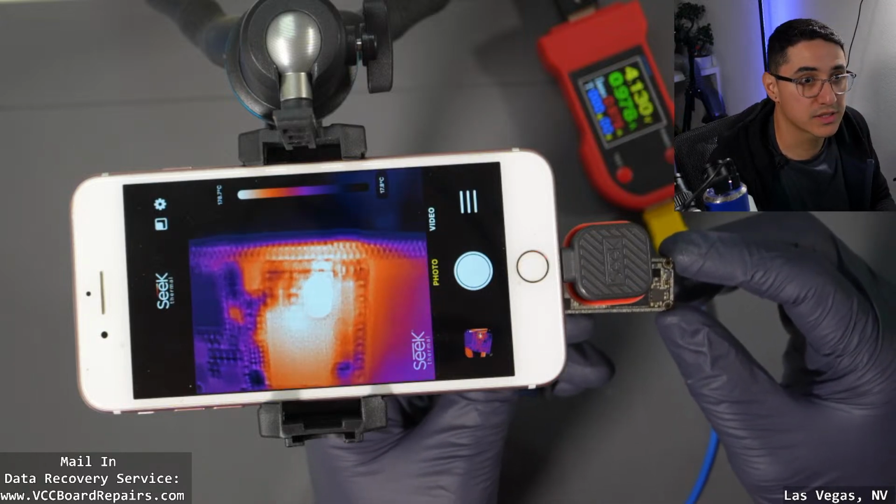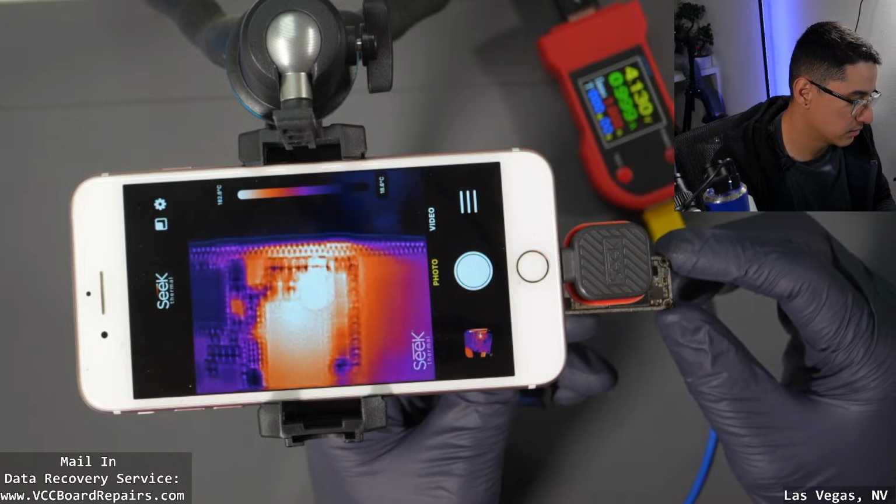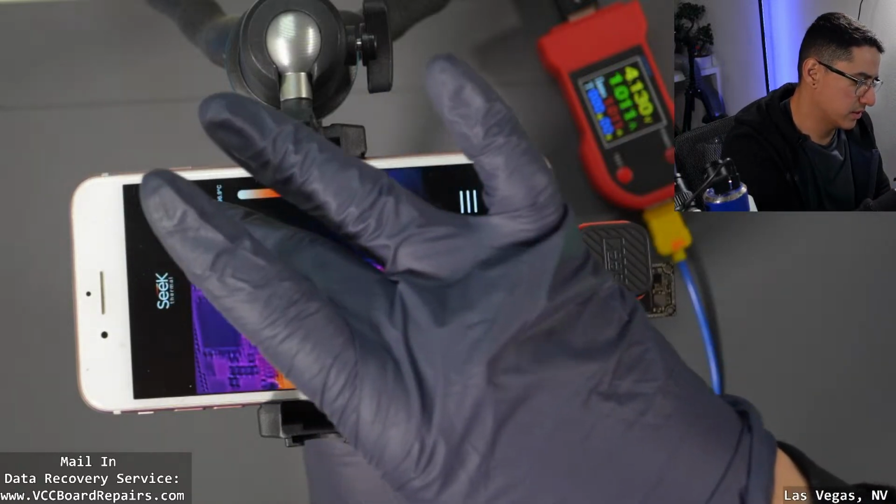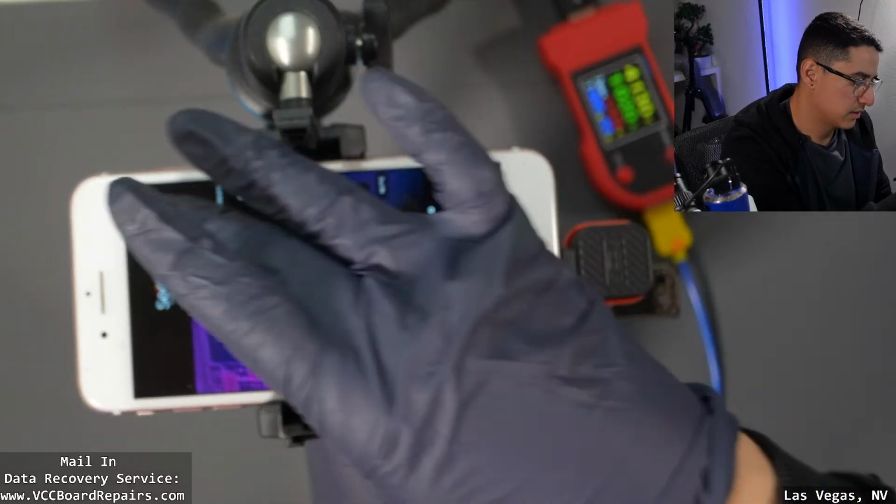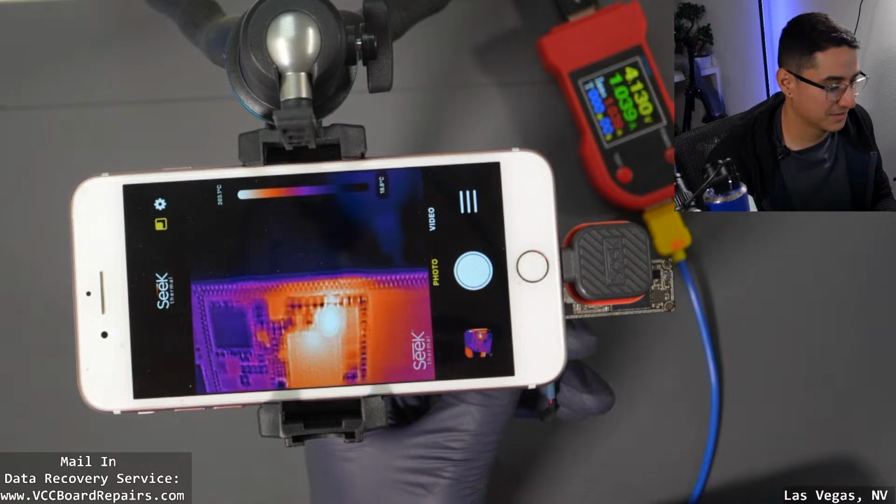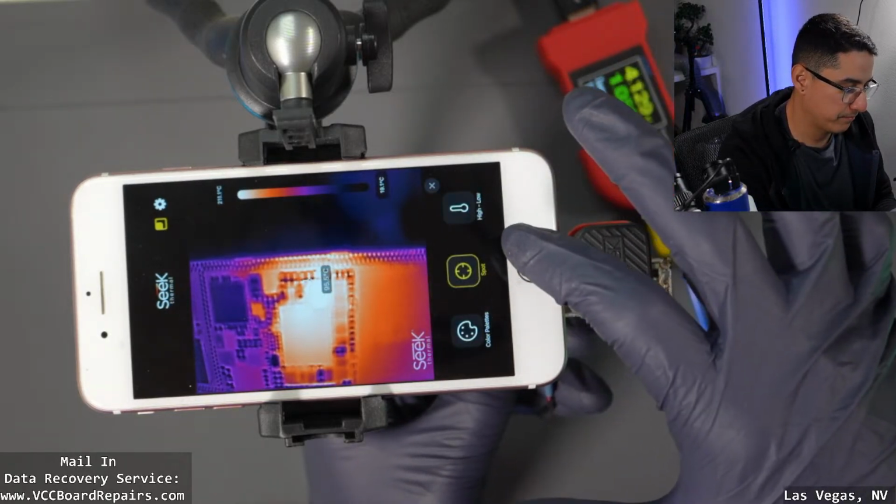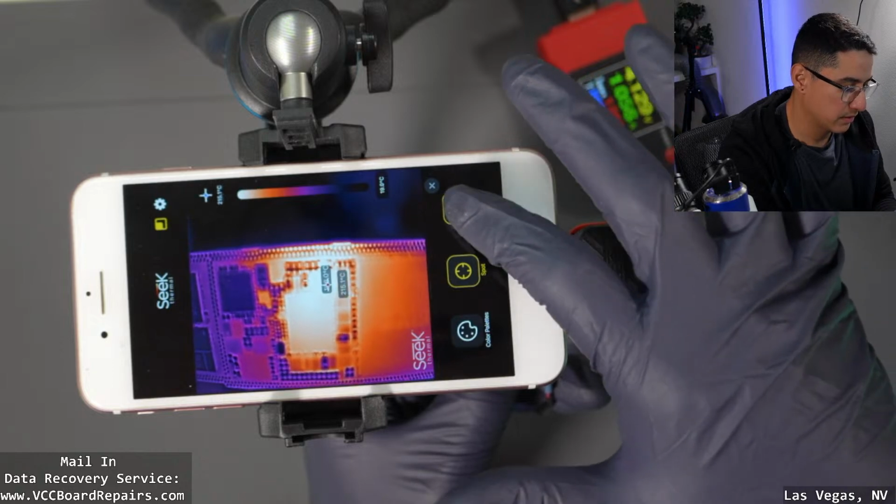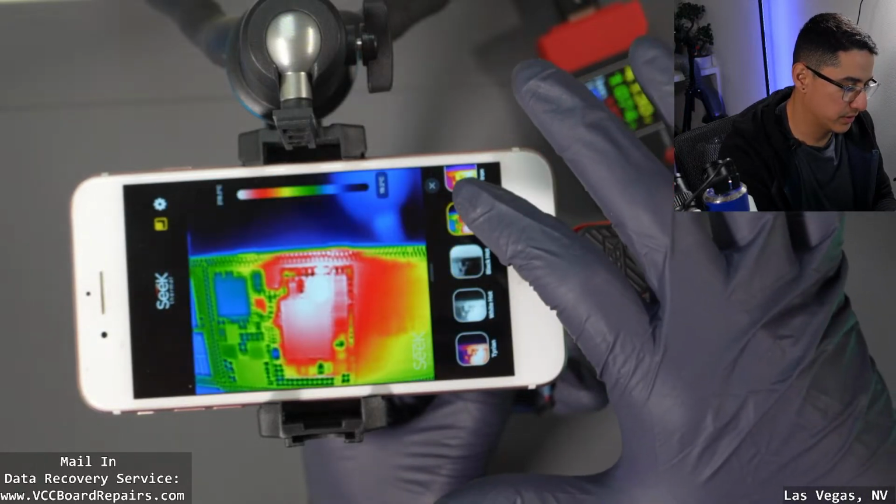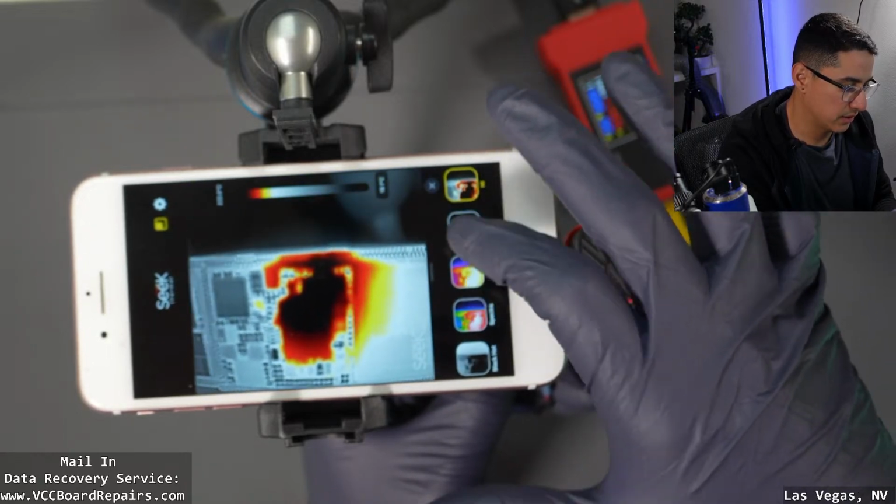All right, so this is a 900 milliamp short. It's actually really hard to tell where the short is, because I can't change the settings as far as the image. By the way, anyone know what this setting does? Yeah, this is not working too well to pinpoint that spot. And the board is getting extra hot.